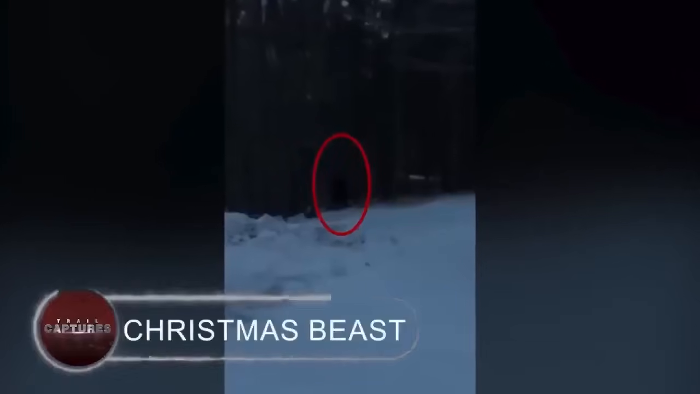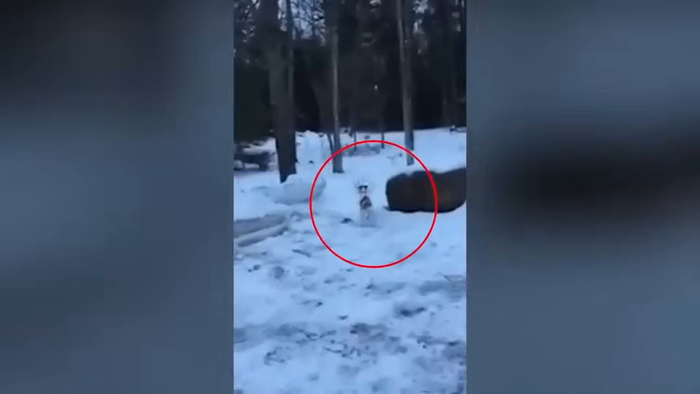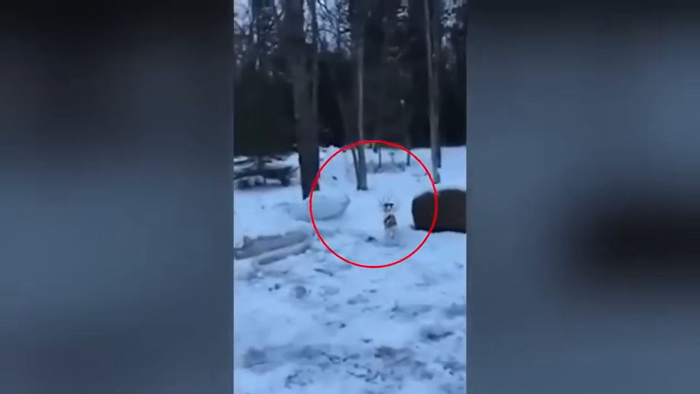Christmas beast. When one family saw something in the woods on Christmas Eve, their day became a nightmare. The Bigfoot was just briefly captured on film when it emerged from the pitch-black jungle and glided around its edge. As a result, it was difficult to trust the video. The dog is seen sprinting in the same direction that the Bigfoot was strolling up to at this point.